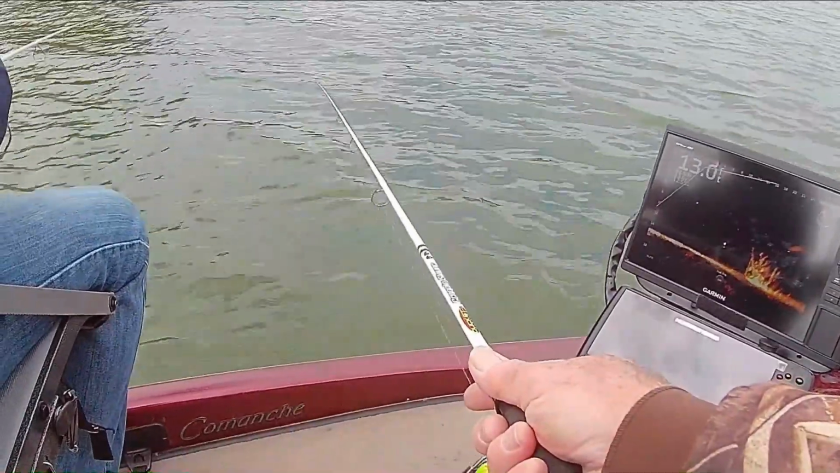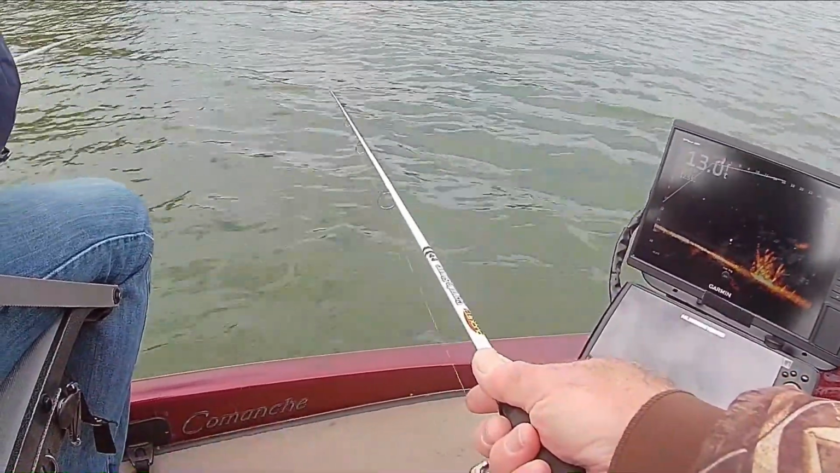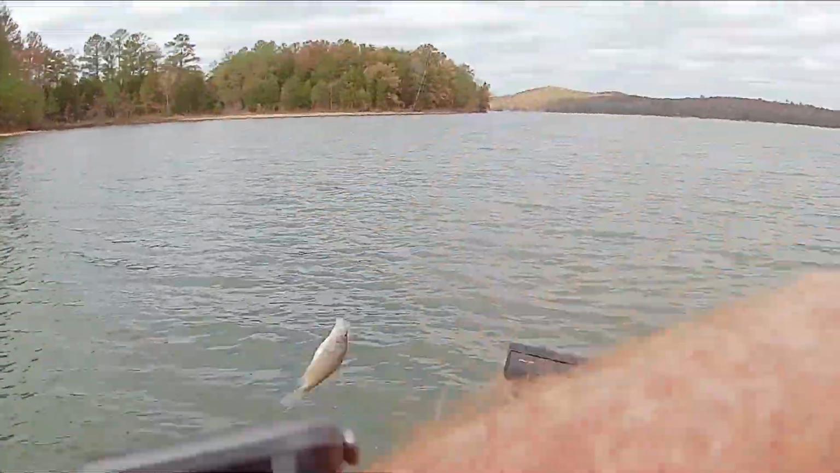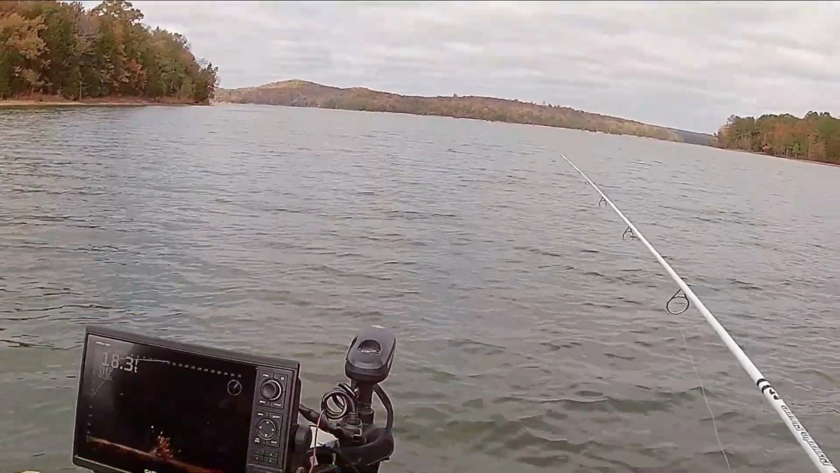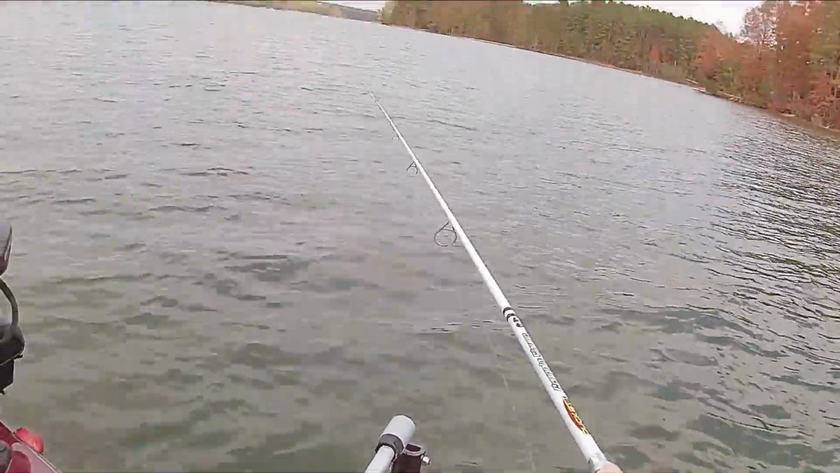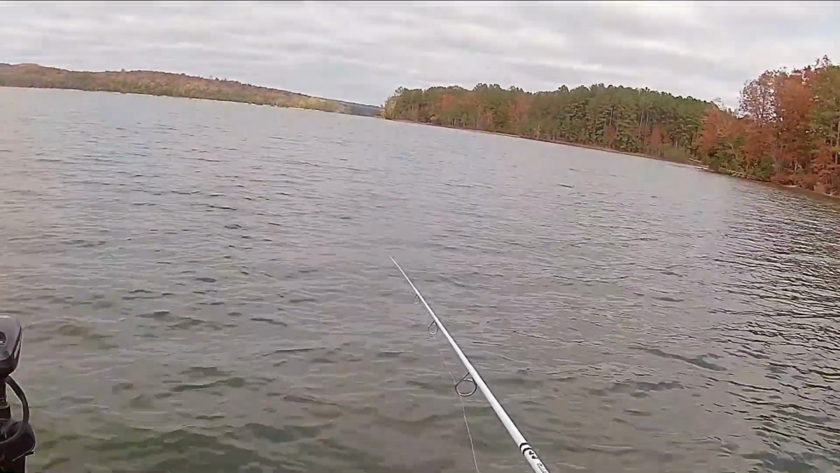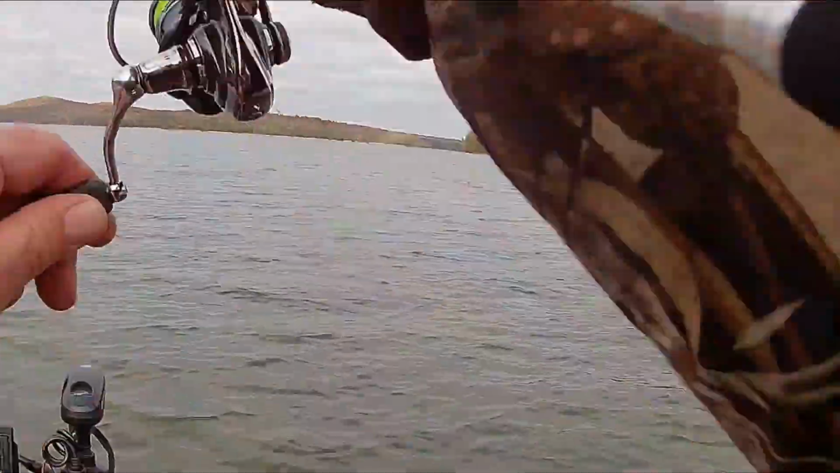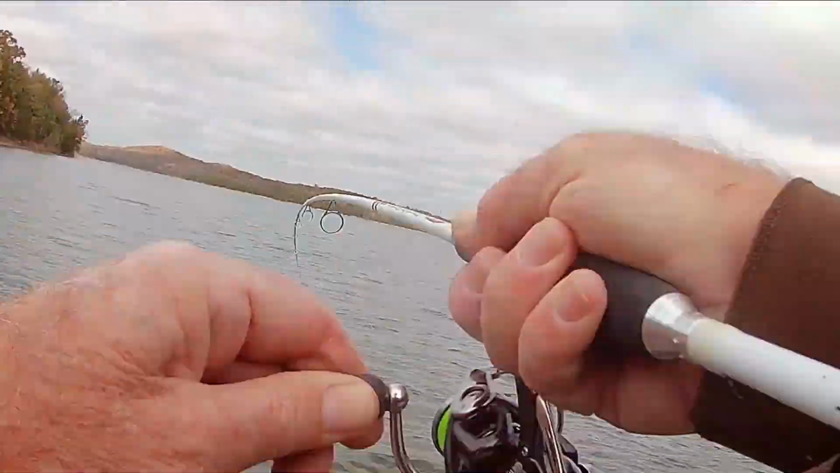There's one looking at it. Ooh, look at, there he is. He come up there and got it. Keeper. Looked like it may have been a bucket and just fell over. There's something big moving in it right there. Crappie.